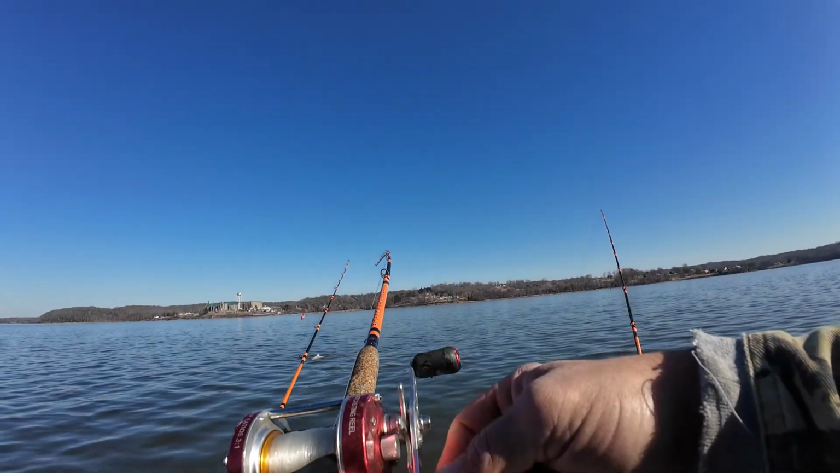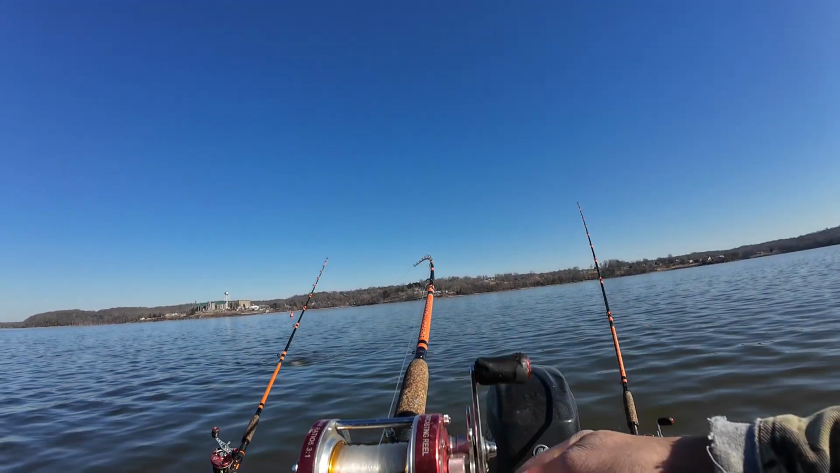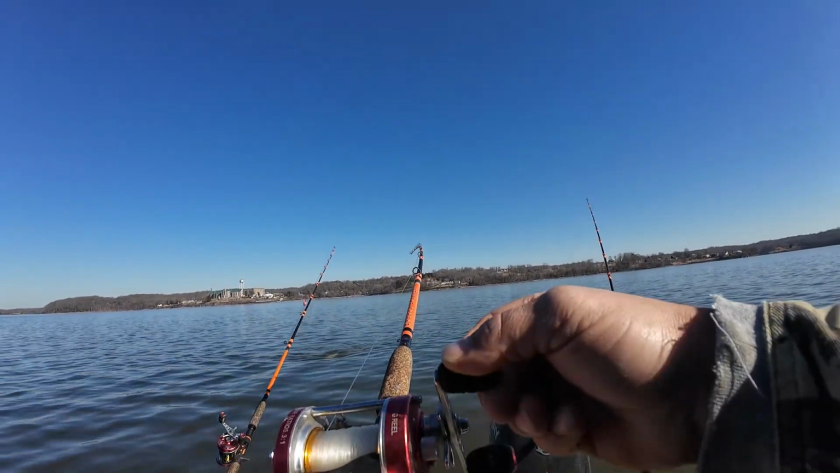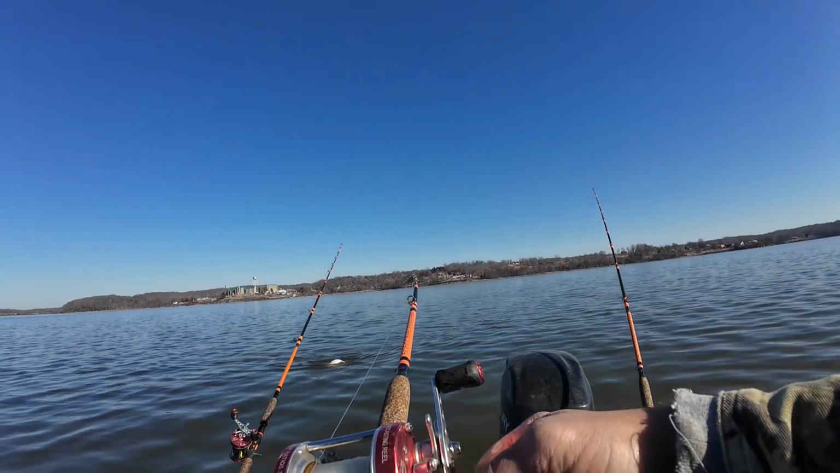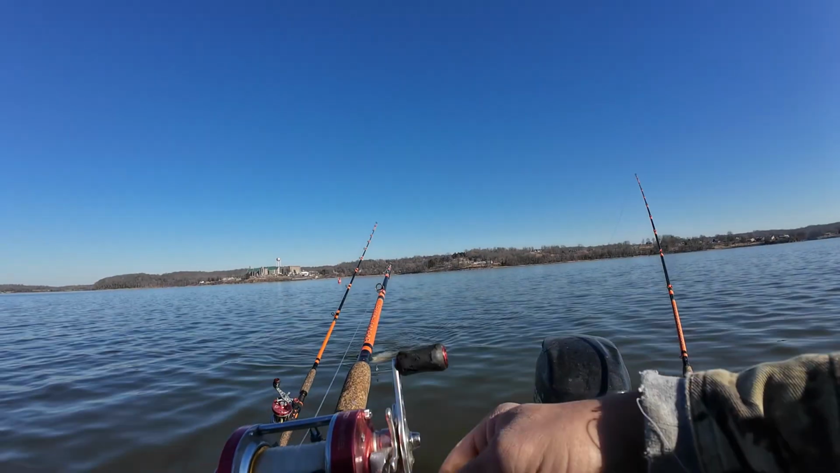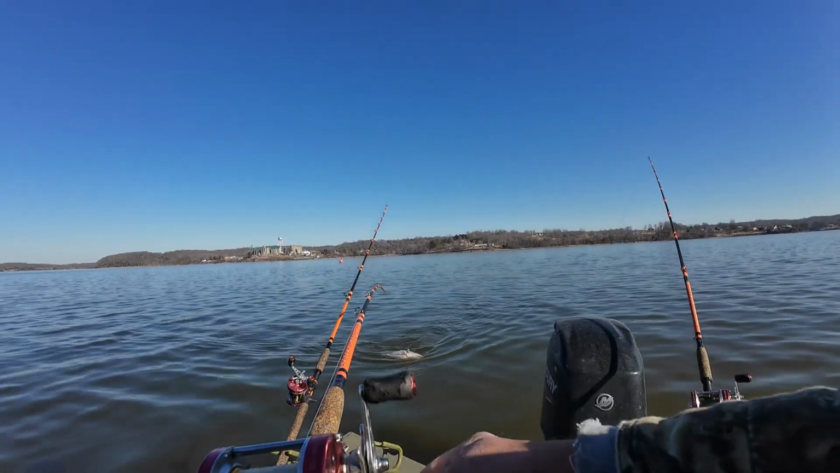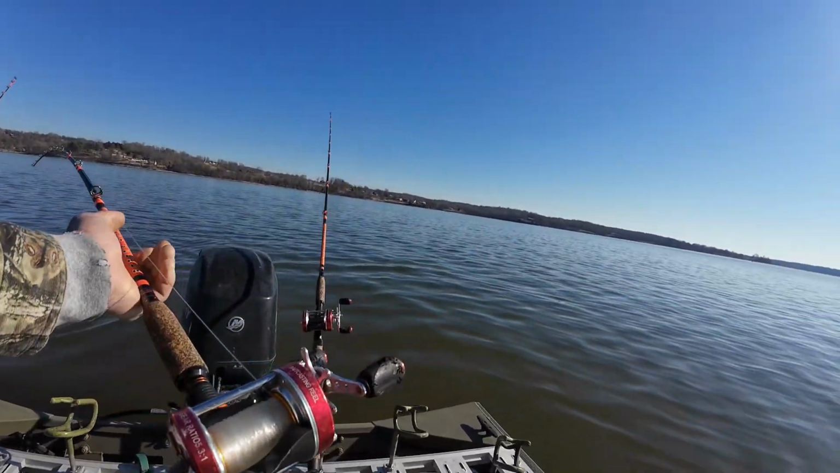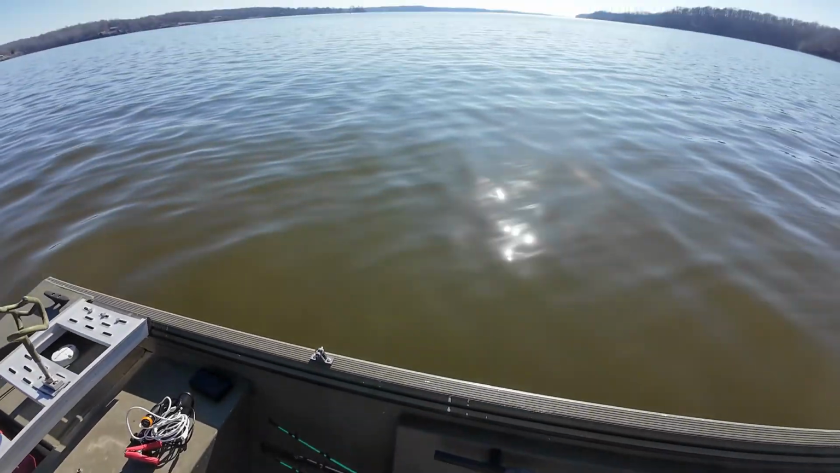That fish on that right hand pole's still on there. Oh, that's a pretty doggone good lake fish. I'll have to see if I can't burp him.